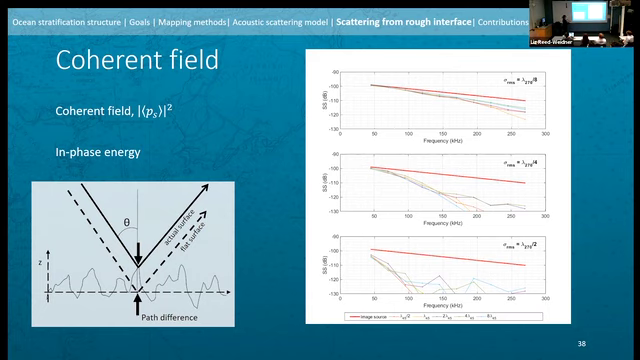And this is very, very strongly frequency dependent, because for a given path length difference, for a given RMS height, that length is going to be a significantly larger portion of a wavelength at high frequencies, which have short wavelengths, versus low frequencies, which have long wavelengths.